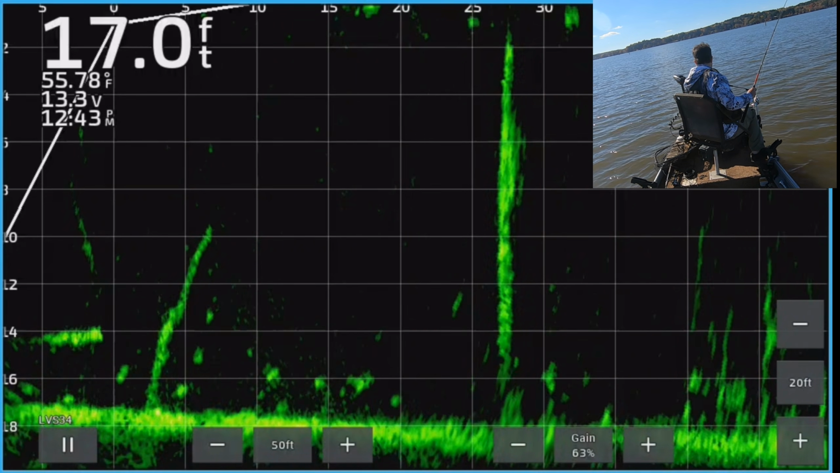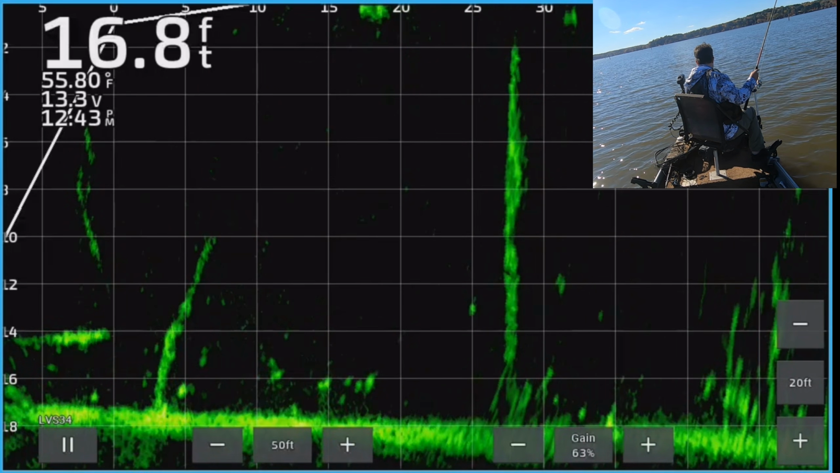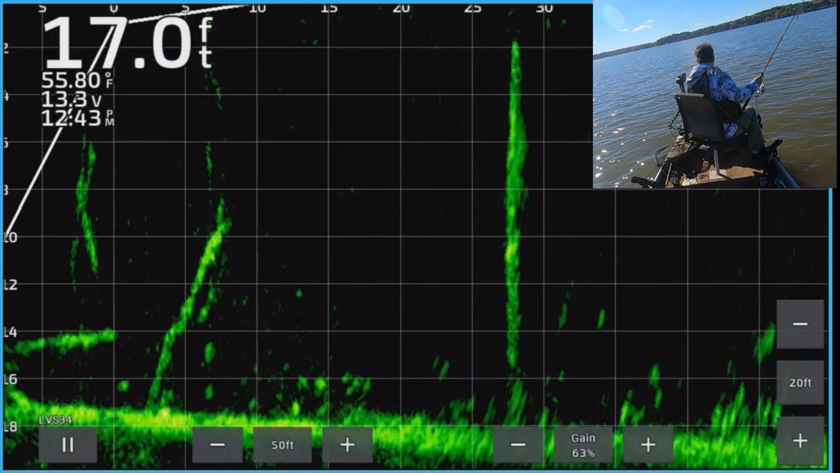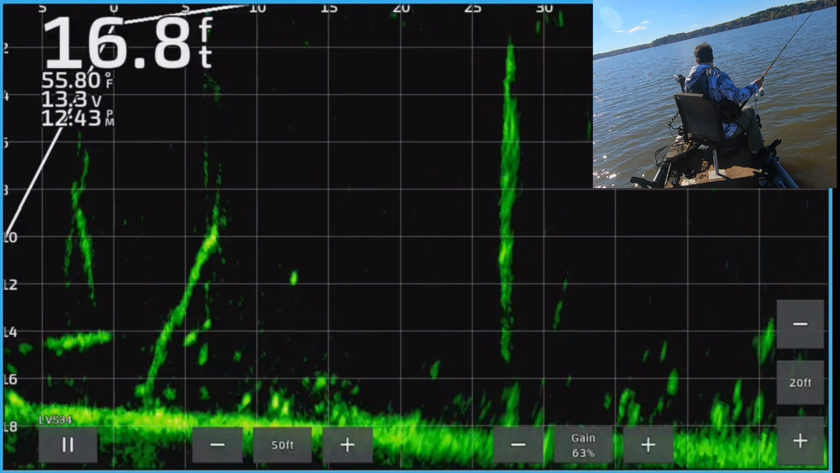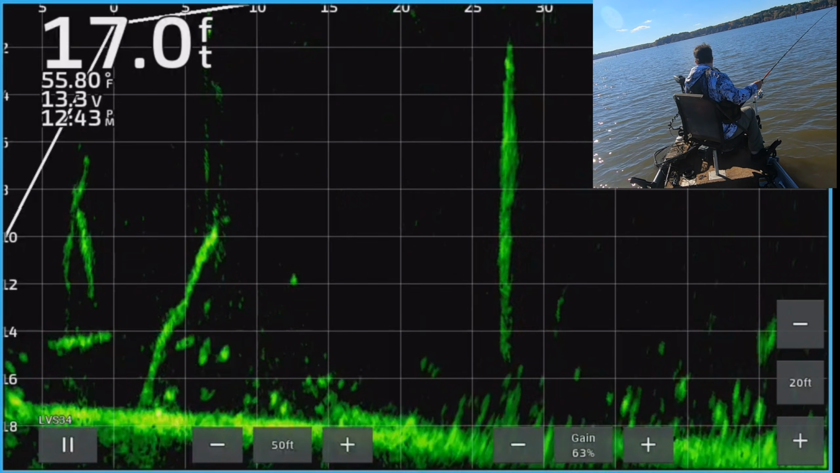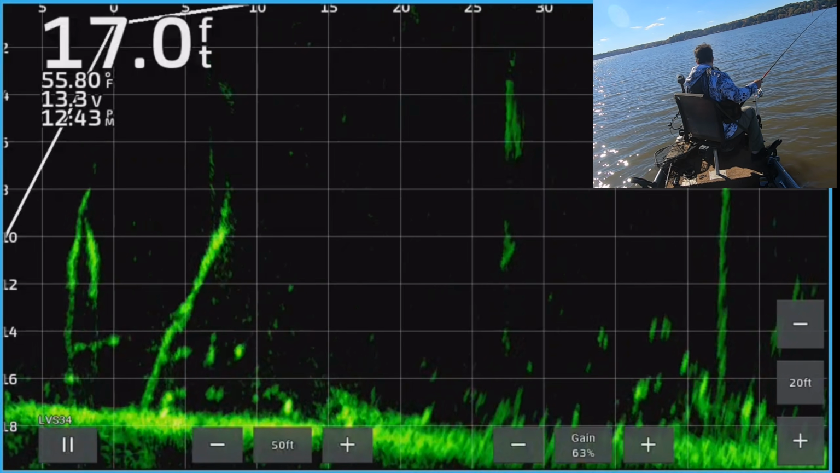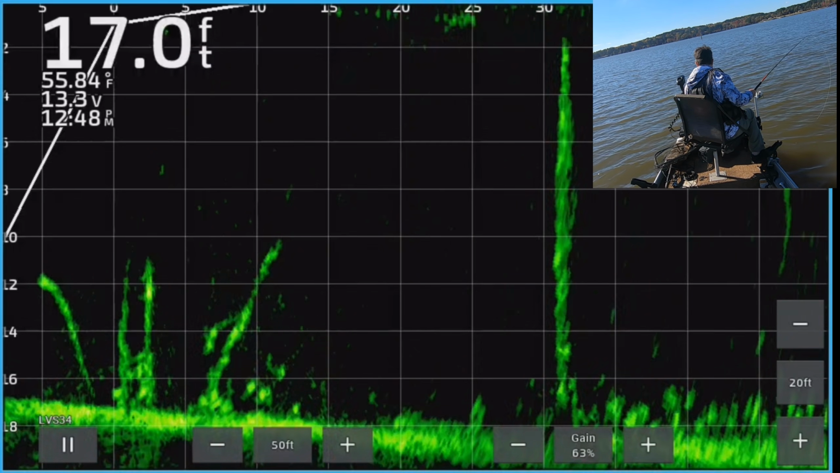What's this? This guy's following it. Oh, he nipped it, but he didn't quite get it good enough. No, didn't get him. And now he's moseying on back down towards the bottom. He didn't want anything to do with it now. He knows something's not quite right with it. So he's done.